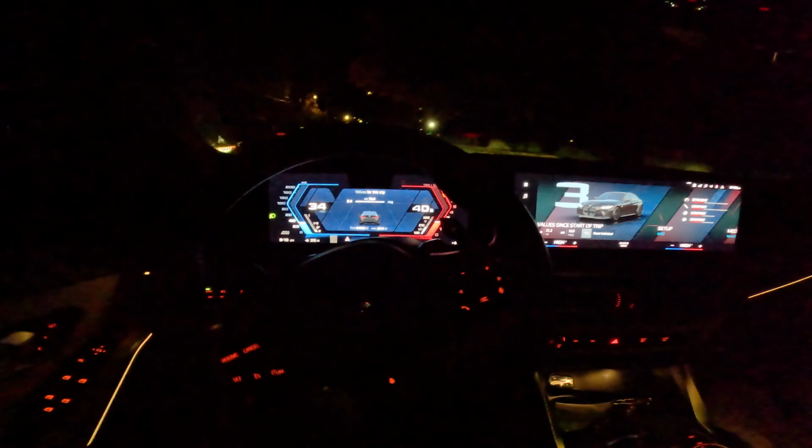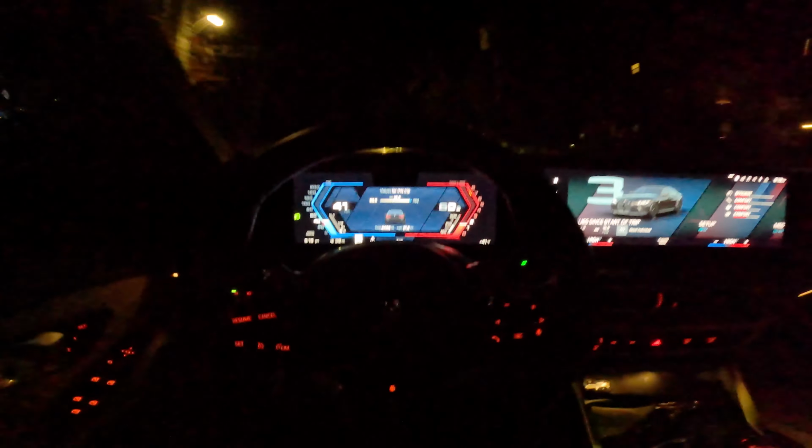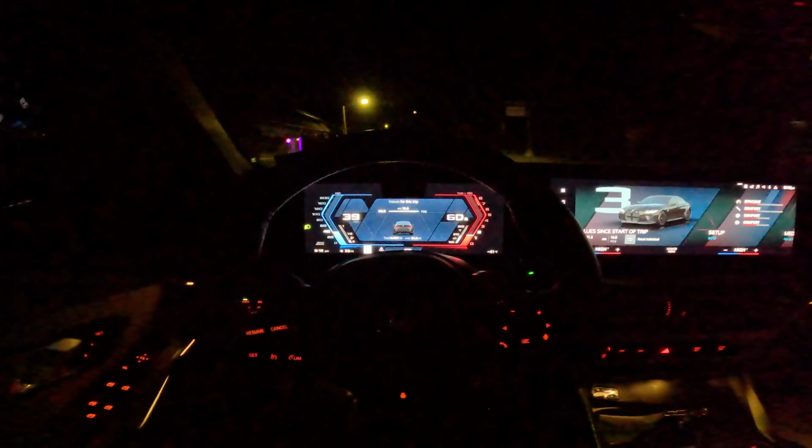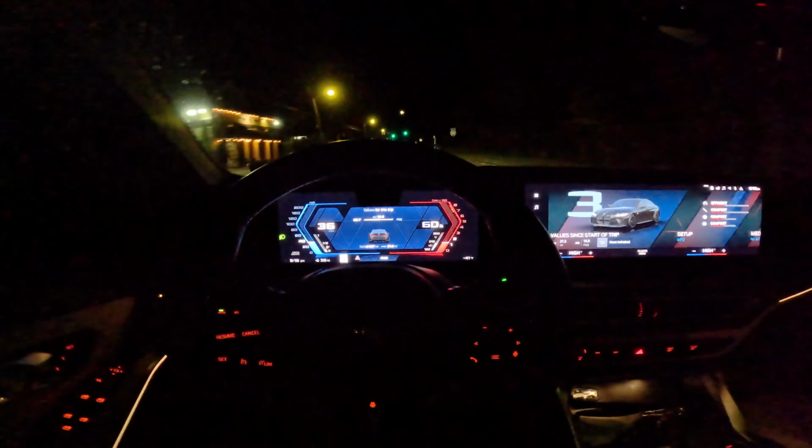What about a tune? Is it really worth it? I don't know. This car is such a great package the way that it is. Sometimes I feel guilty about messing with it, and other times I'm like, you know what, it's still fun. So who knows? But I have been debating potentially getting rid of this car, still getting a BMW, but maybe